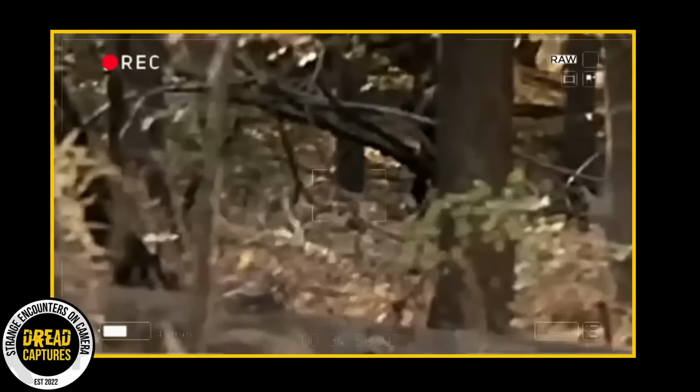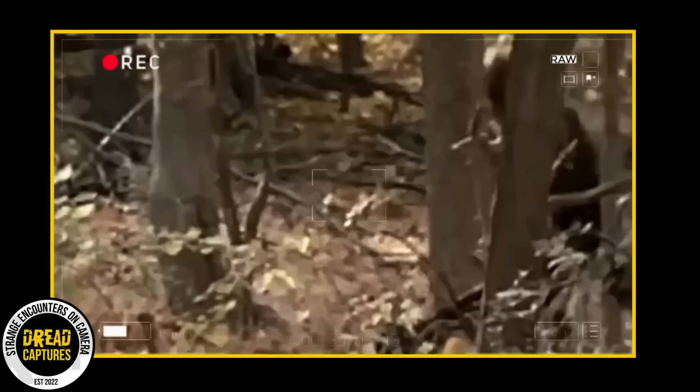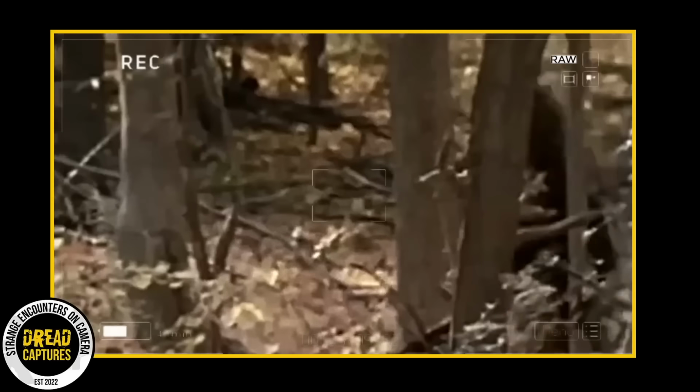By now, we've all seen and heard a bunch of Bigfoot stories. They all have the same characteristics. Big hairy creature trying to avoid the camera, stomping around the woods. But this clip, I don't know.